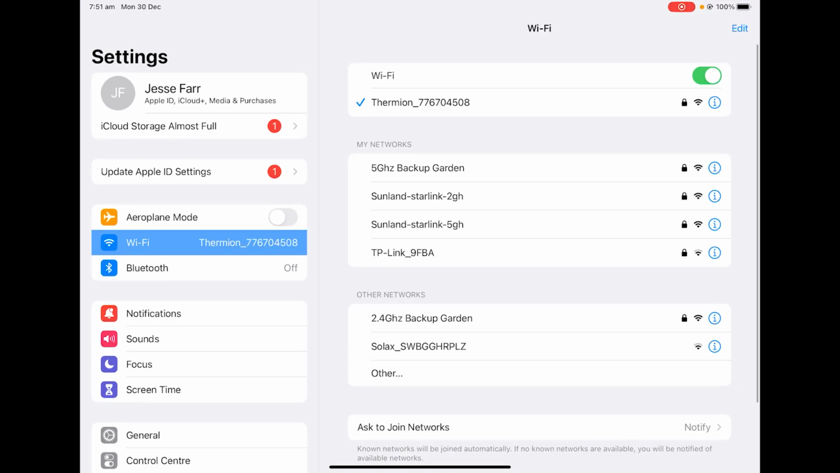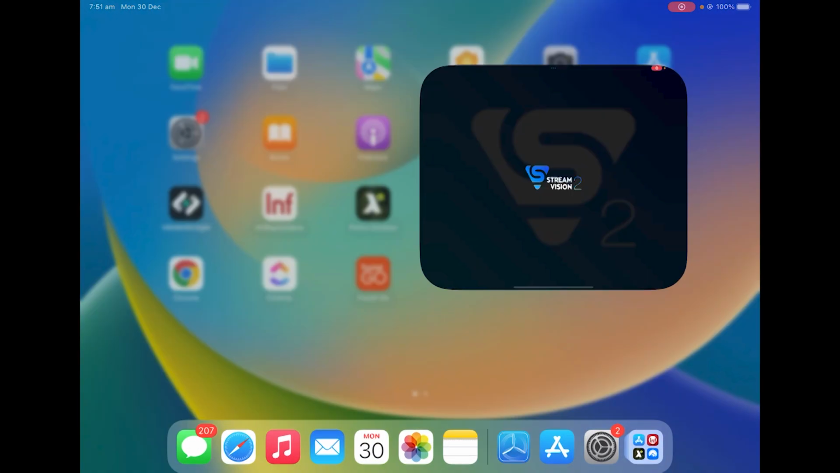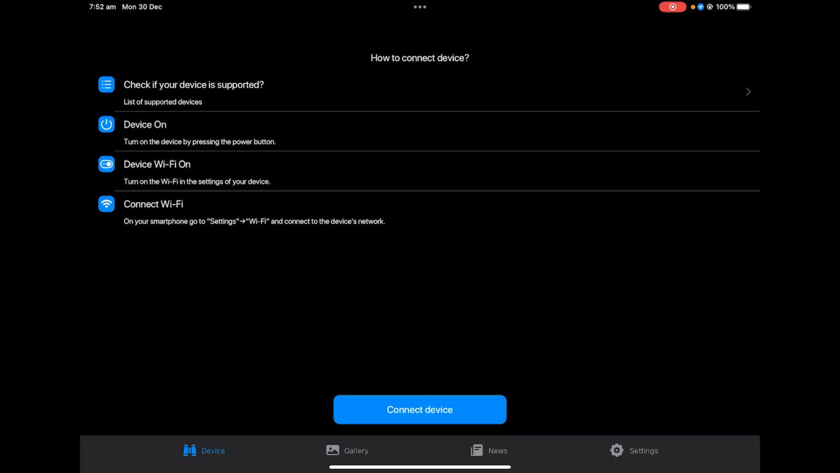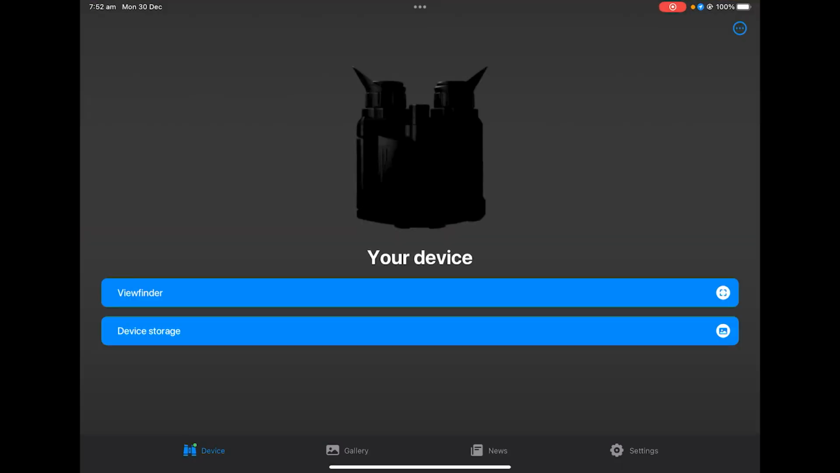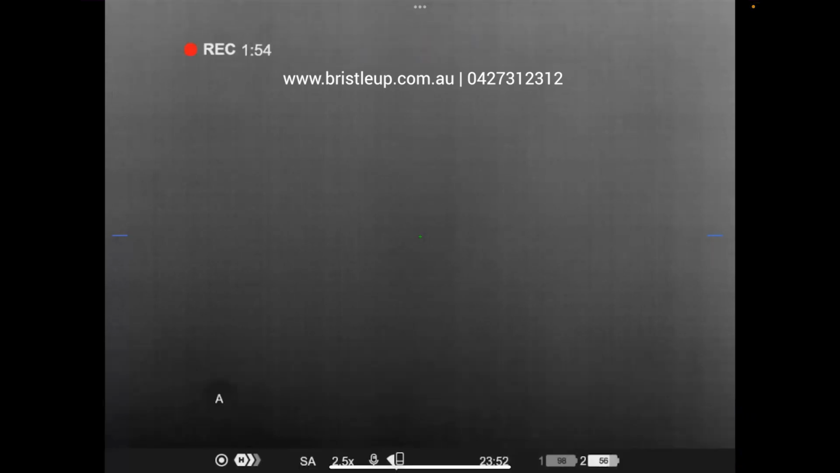Right, so I've got the little tick there, the Wi-Fi is connected up. Now it may come up and say no internet connection. That's perfectly normal. Then we want to go back to our Stream Vision 2 app, and then from here we want to click connect device. And now it's all connected up, and we can select device storage, which shows what's on the device, and our viewfinder, which will show you the actual vision of what the device can see.